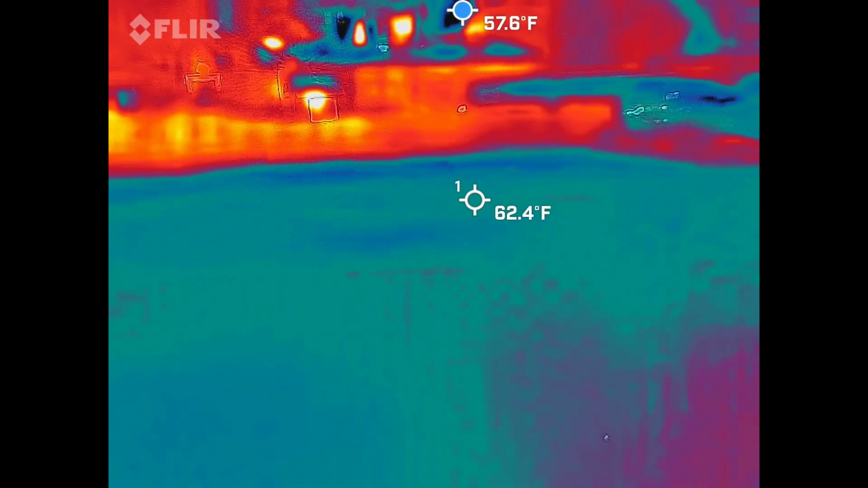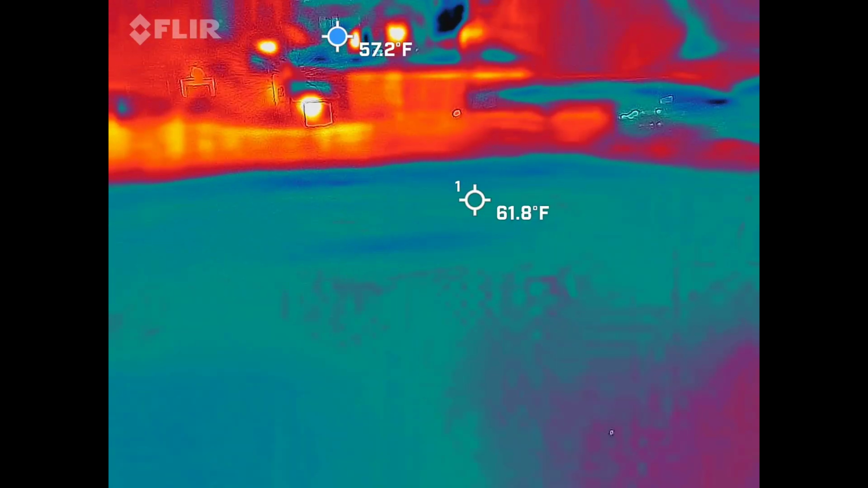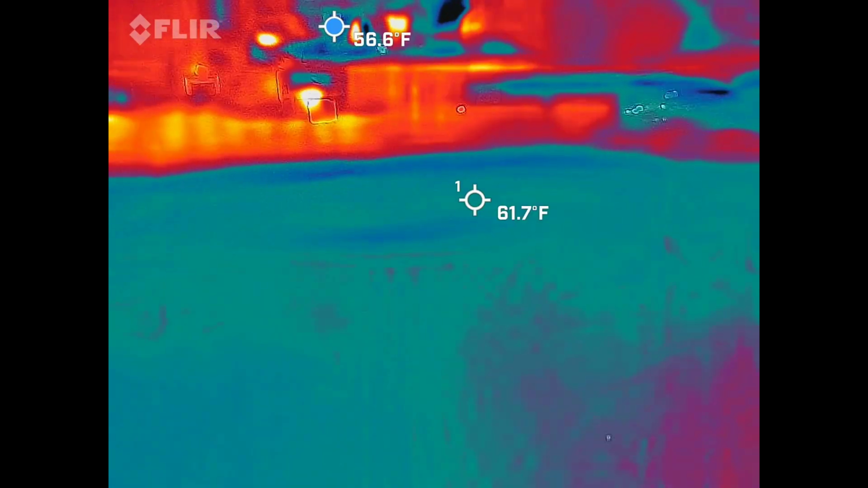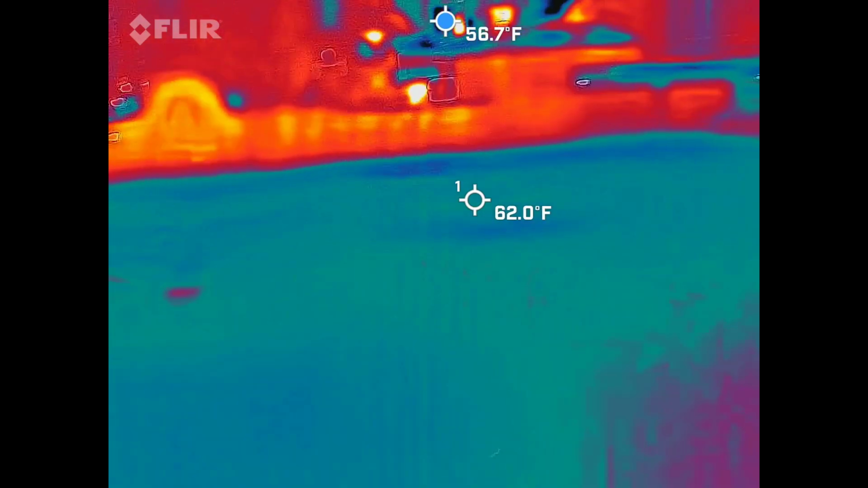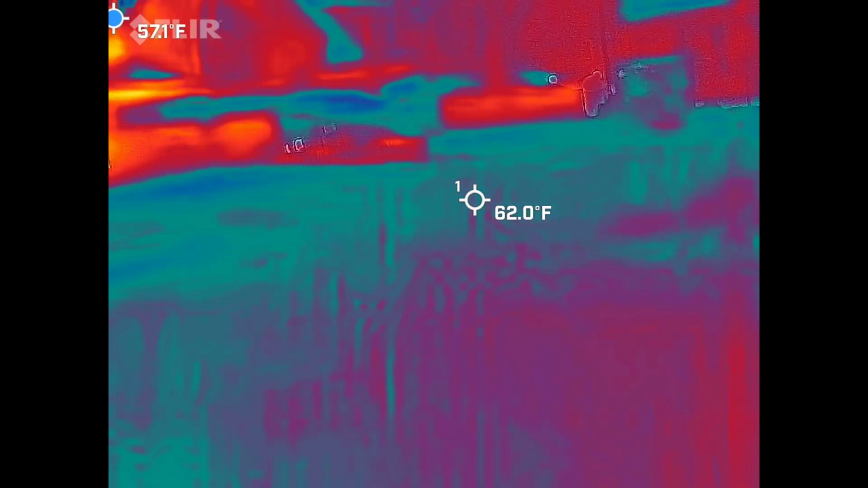So let me just take a quick lap because I definitely want to measure the back while we're here. So you listen in, you film, and try to remember all that she says. I do that a lot. I got it.